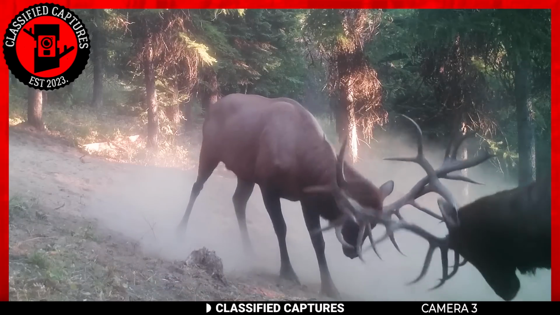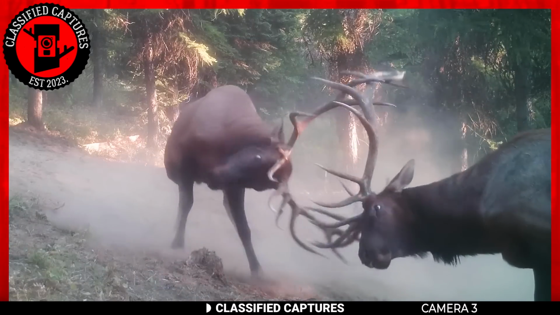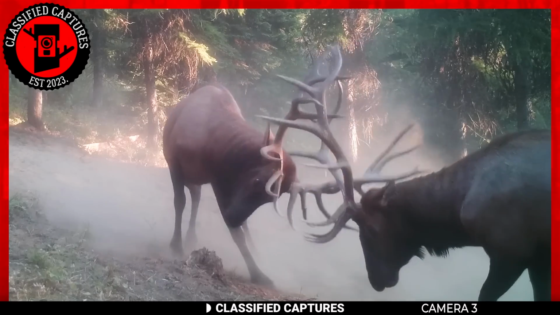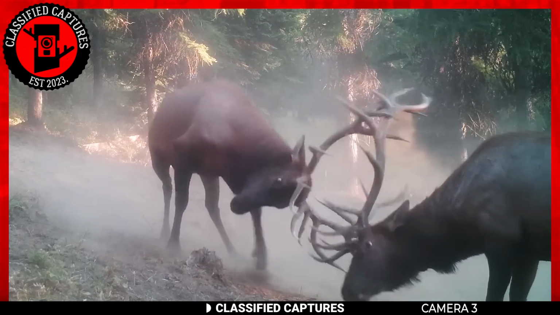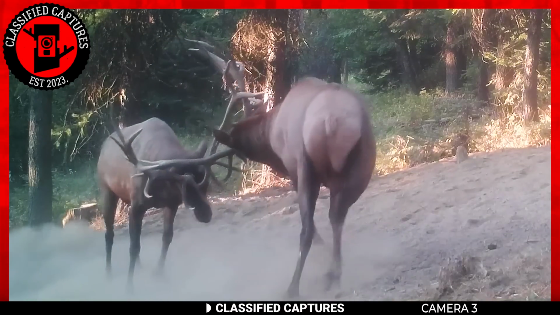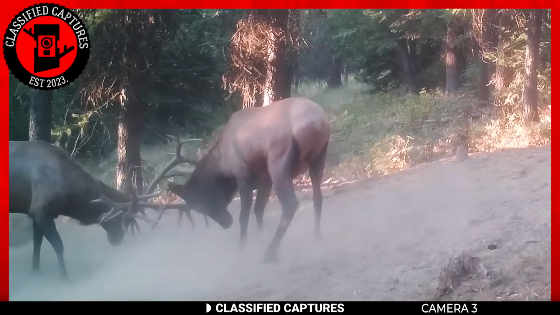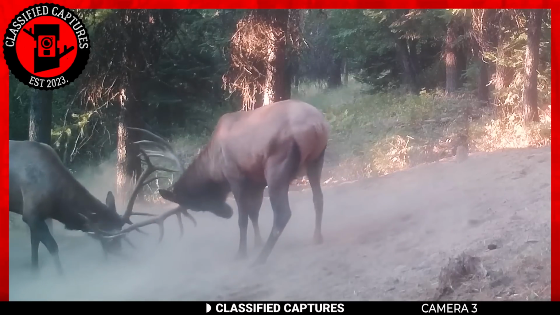Their fights usually end before it gets that serious, but in extreme situations they can end up with some serious injuries, broken antlers, and even internal bleeding. Given that there are no hospitals and clinics in the wild, these conditions usually result in death. Hopefully, these two won't get to that point.